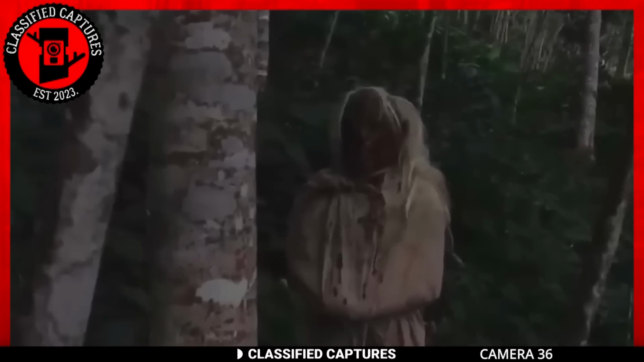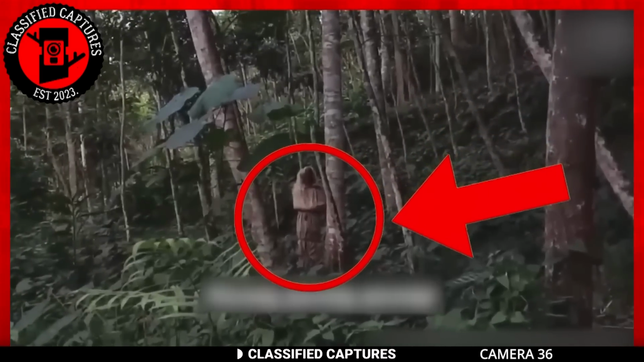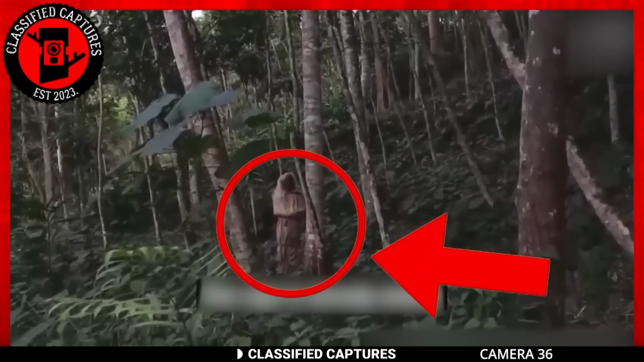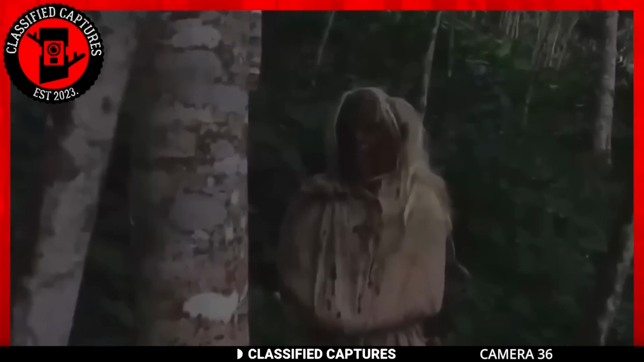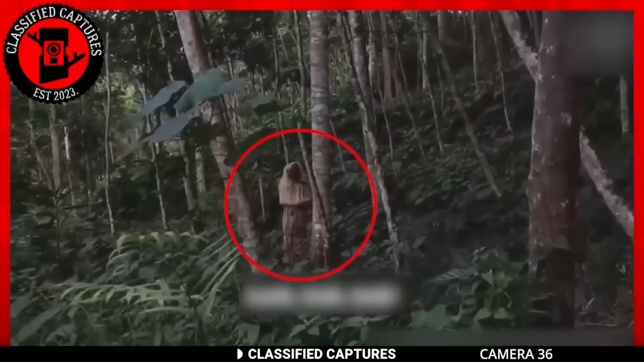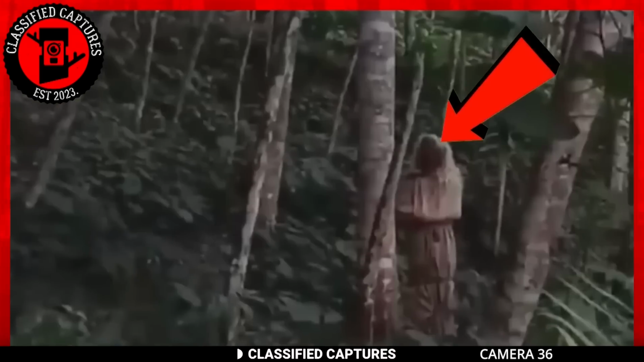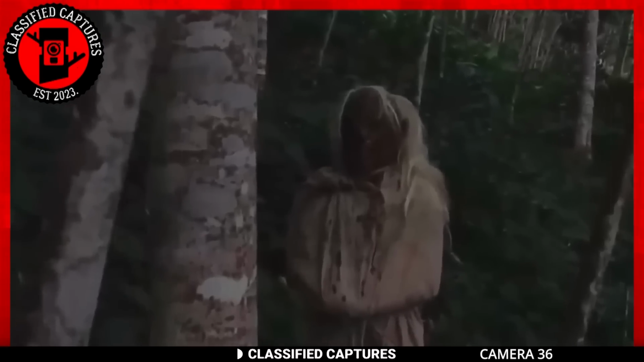When you consider the fact that the locals have folklore of a witch that fits the exact description we see in the footage, then you know that they're definitely onto something. This adds a layer of intrigue to the story. Now, when it comes to mysterious encounters like these, there are always skeptics offering various explanations. But as is often the case, the true mystery behind this footage remains unsolved, leaving us with questions and room for speculation. I really believe there's something paranormal about that strange-looking woman. What about you?